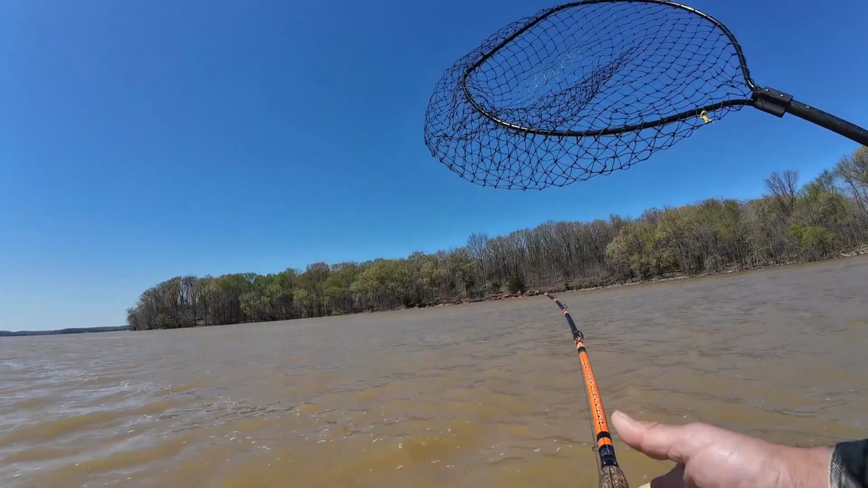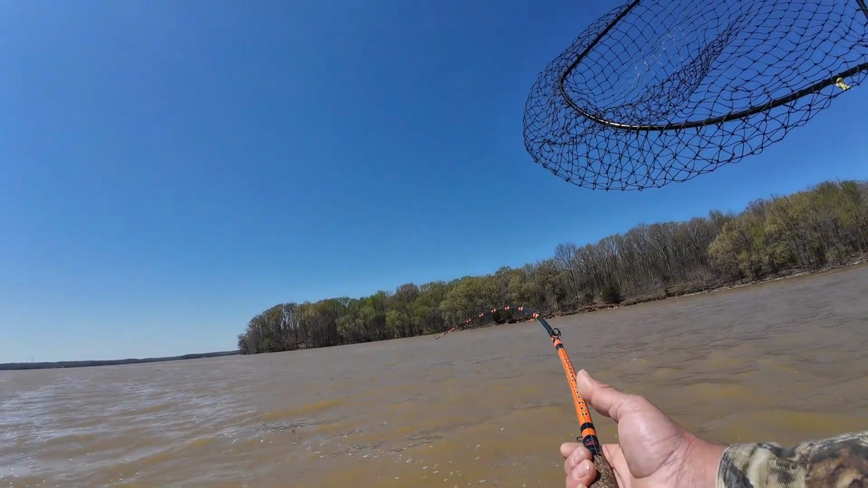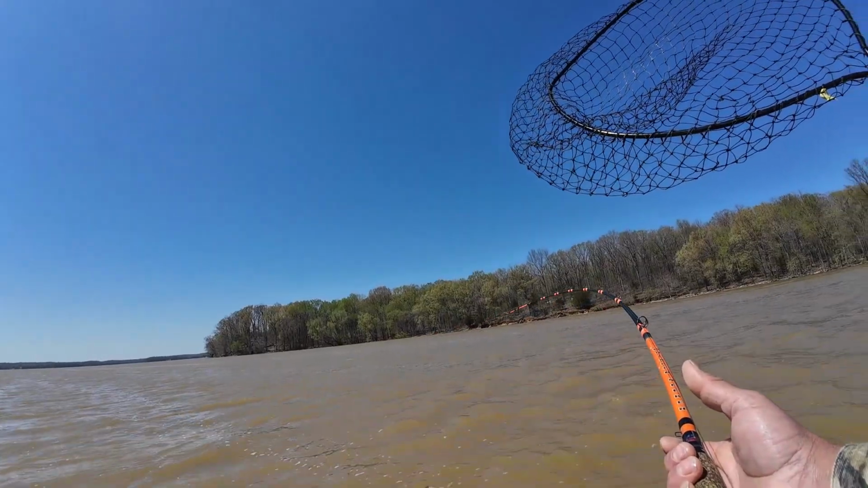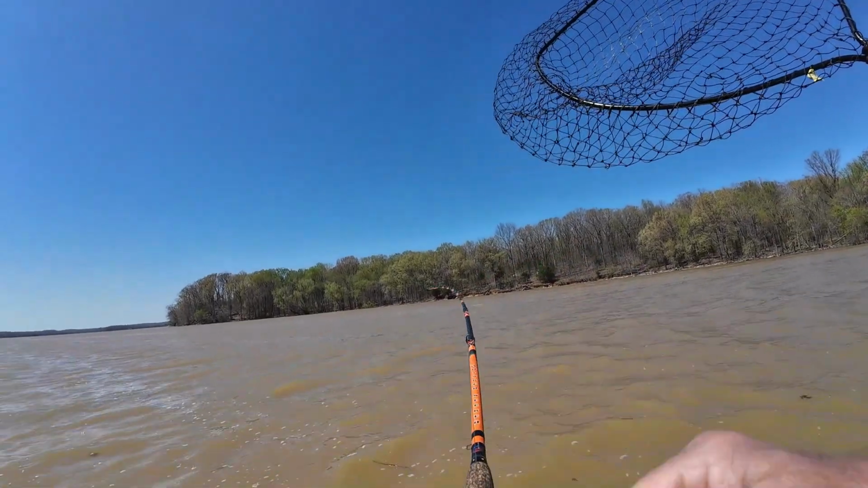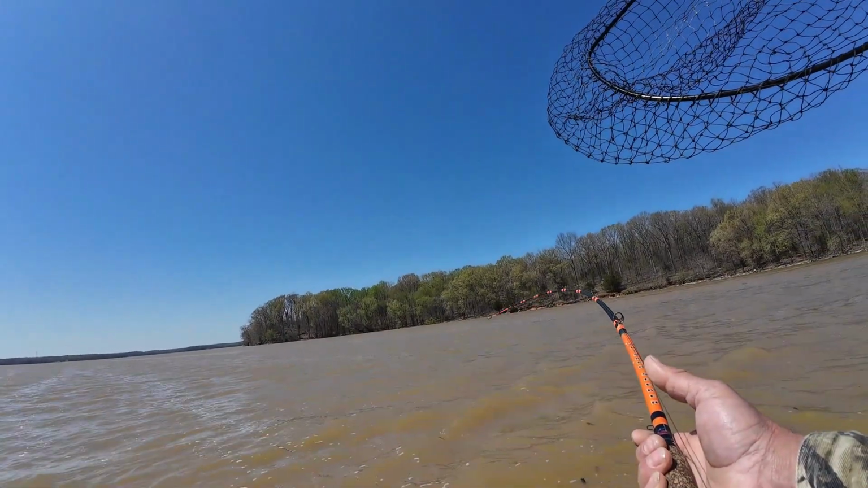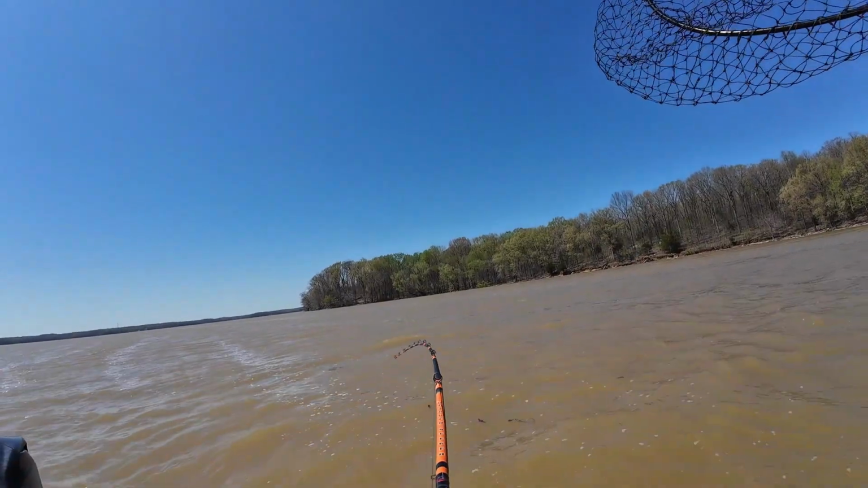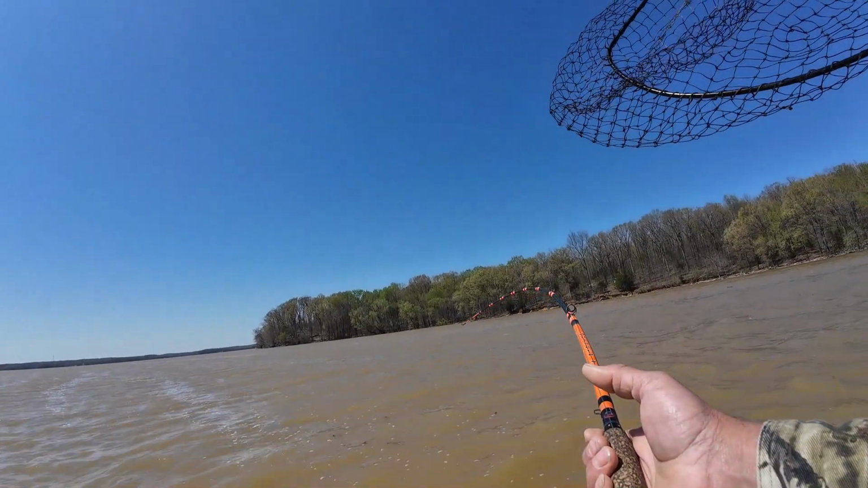But that's the deal. They're up here in these bait fish, and the fish you always find around bait fish is usually active. So there wasn't no bait fish down through there where I just come from.